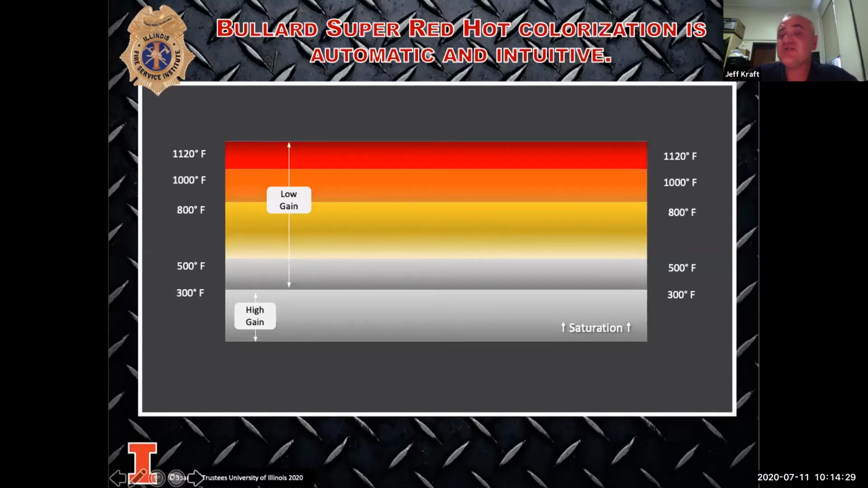So what I want you to remember with the cameras is that orange and reds are bad. If I see oranges and reds in my camera, I have two options. I either need to get out of that area, shut the door, and get to a safe area, or I need to be able to cool it down. If I can cool it down and make those temperatures come back into even the yellows, I can make it a little bit safer for us to move forward toward the seat of the fire. If I can take away some of that heat and bring it down even to the 600 level, I'm doing better for everyone inside the structure.